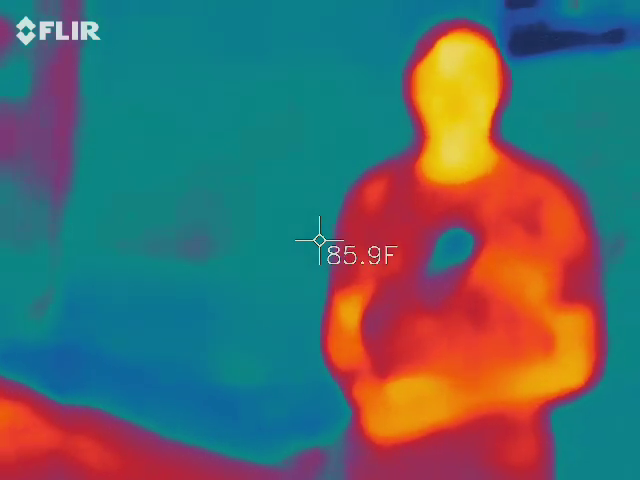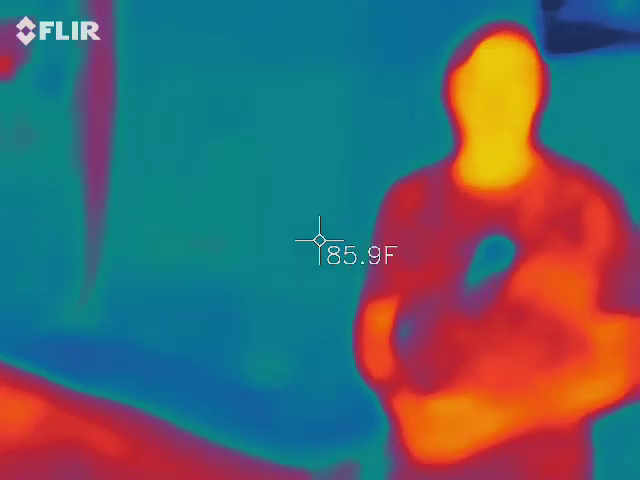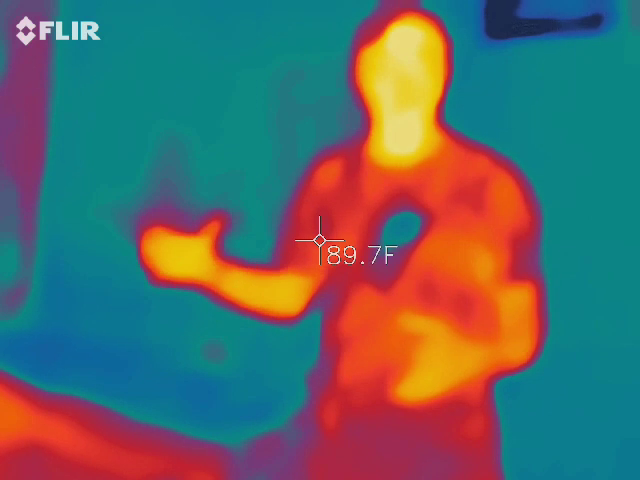My thing keeps flashing red too. What does that mean? It's because I'm moving. Over here, it's flashing red. Sometimes I might jump out of the picture for a second and come back, so it's going to flash. It's going to try to find that baseline. Okay. We're going to get to your stuff in a minute.